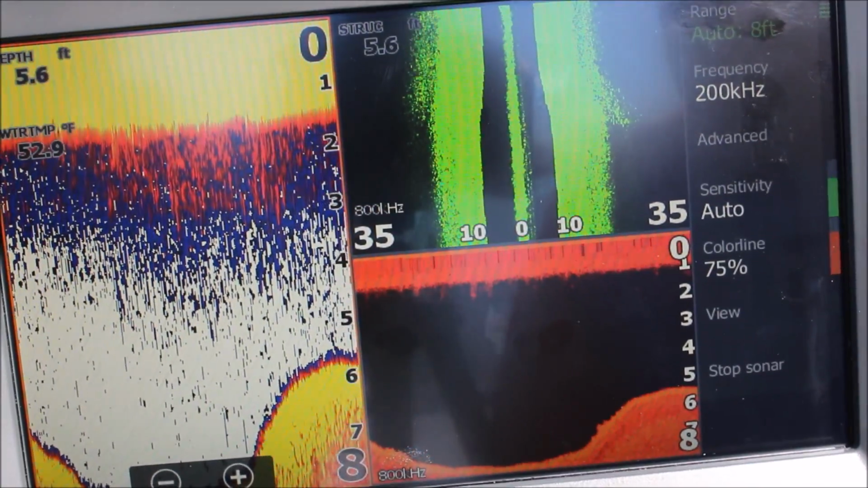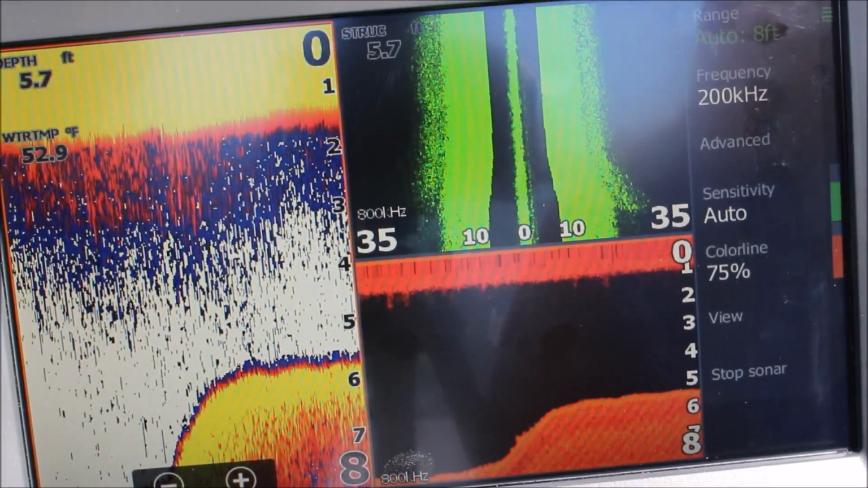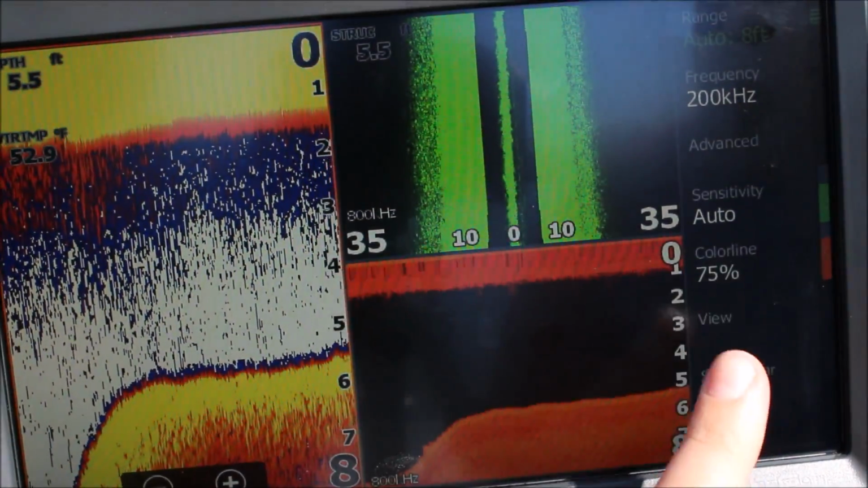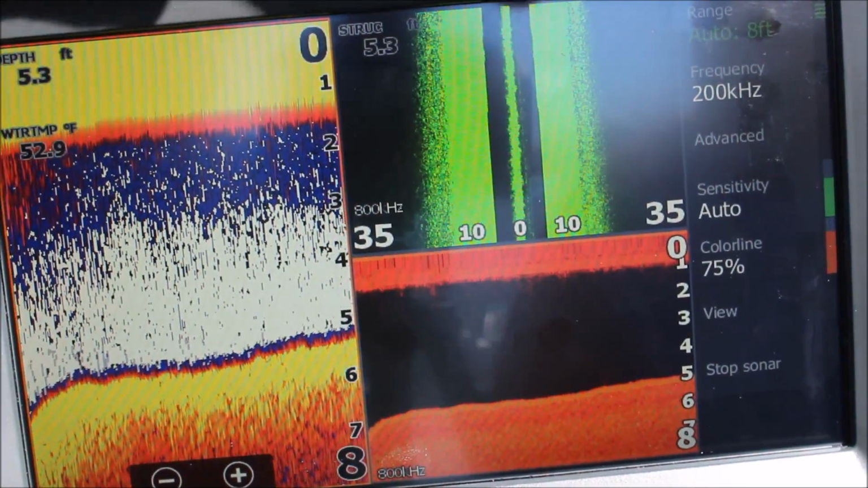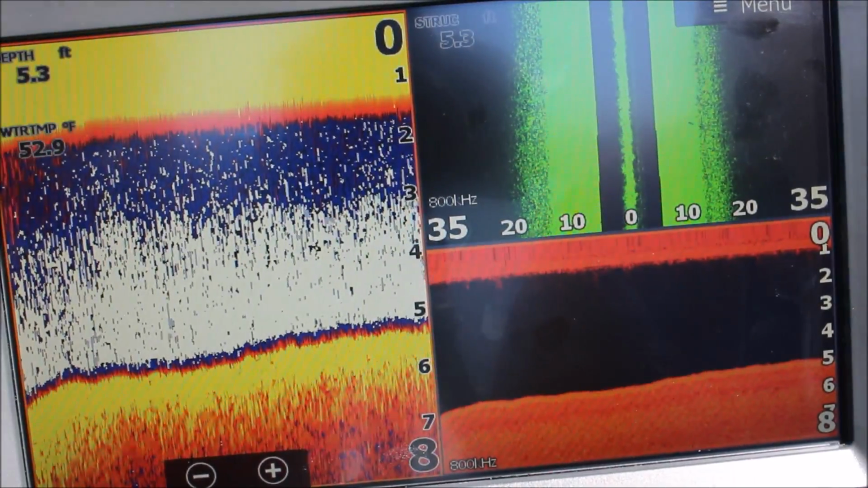And also one thing, when we first were playing with it, we couldn't figure out how to get this sidebar to go away. It's just the settings menu. And all you really have to do is just get it right up here at the very top and just slide it, and it goes away.